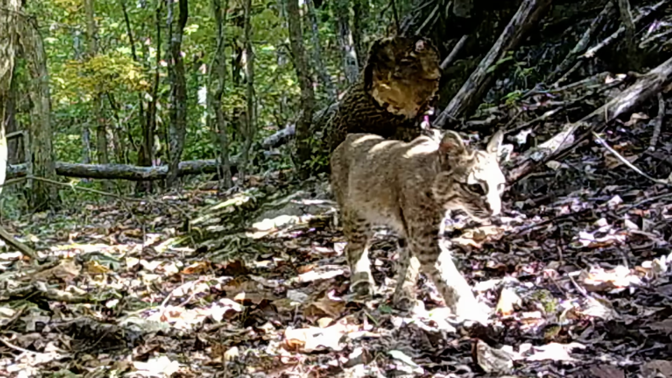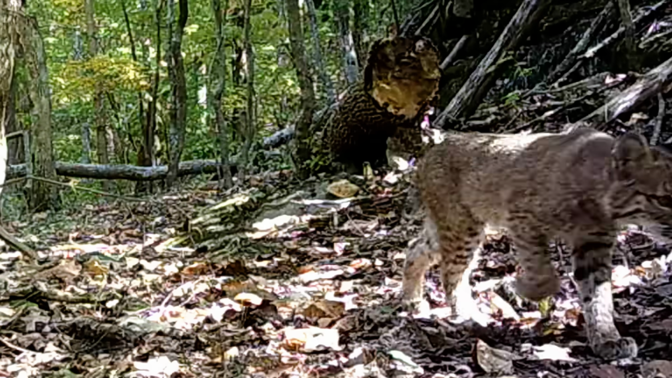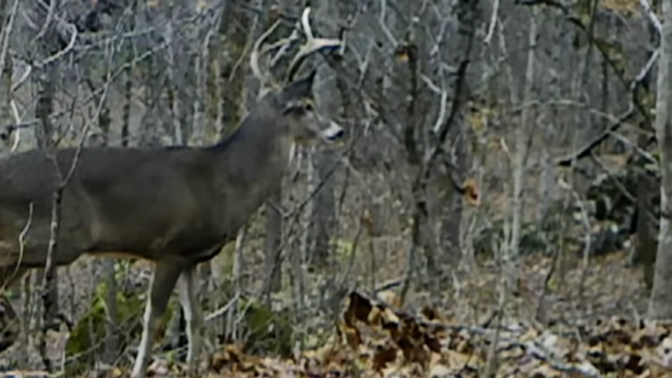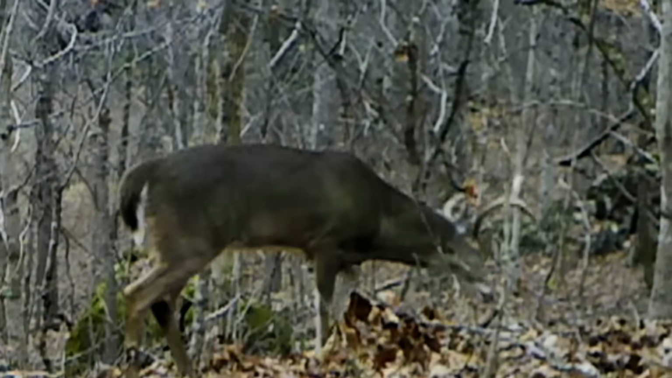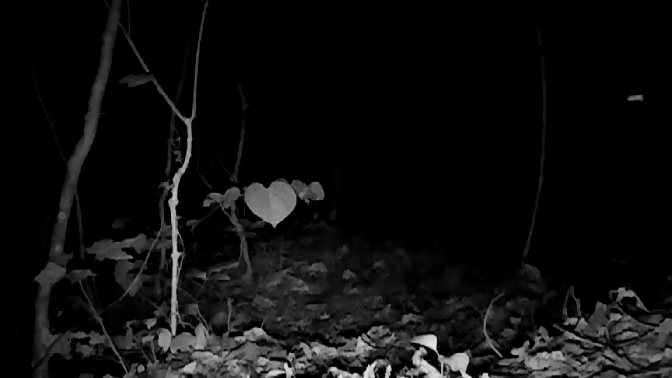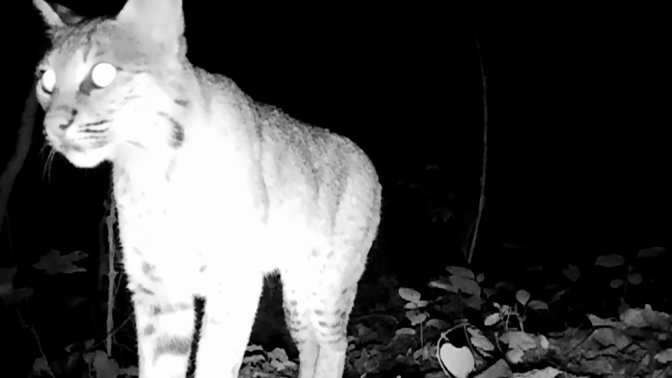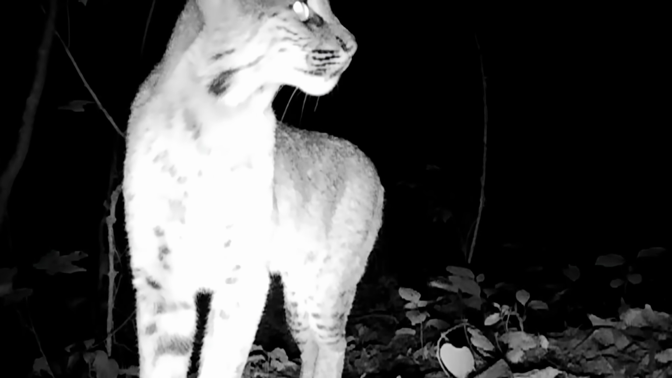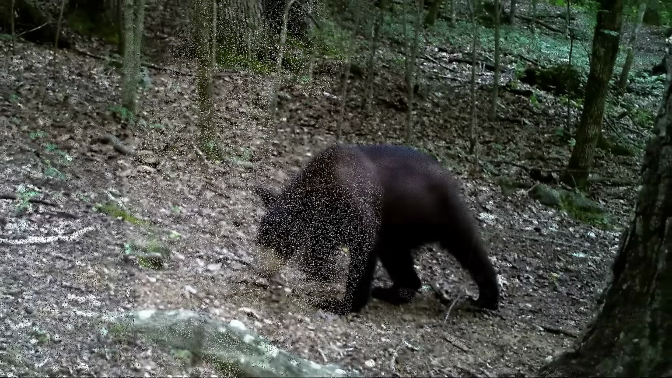People ask me, you catch anything strange on these cameras? Yes, every once in a while, but I catch some nice wildlife too, of all kinds, night and day. These little animals come right up to the camera too. And I catch some nice captures every once in a while, out of about 24 cameras on this ridge.